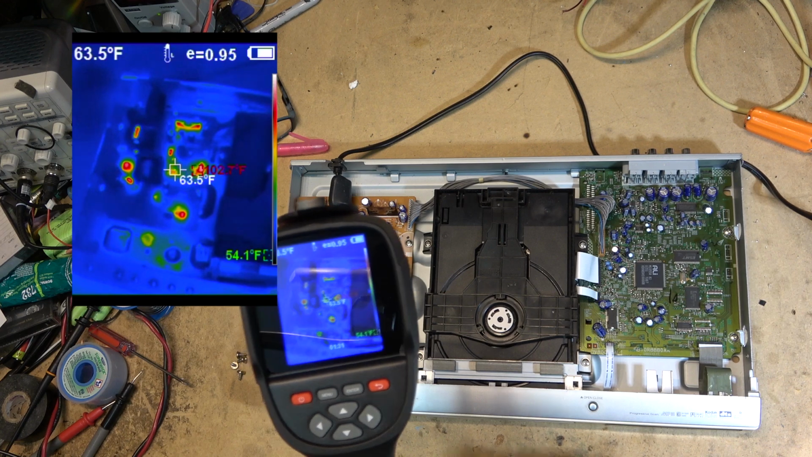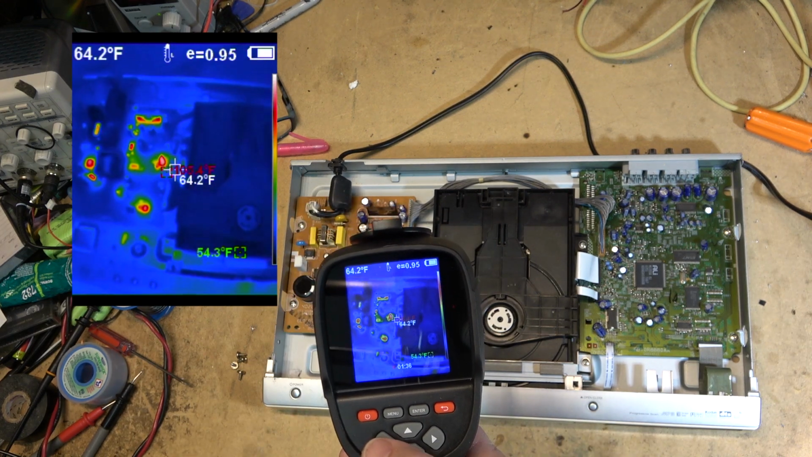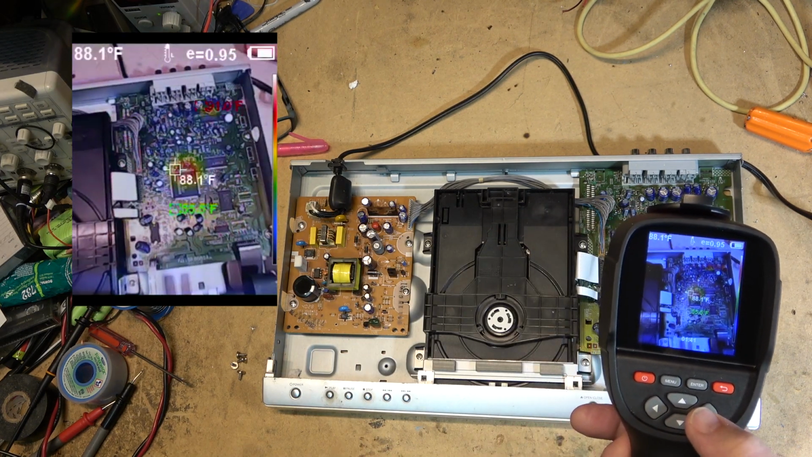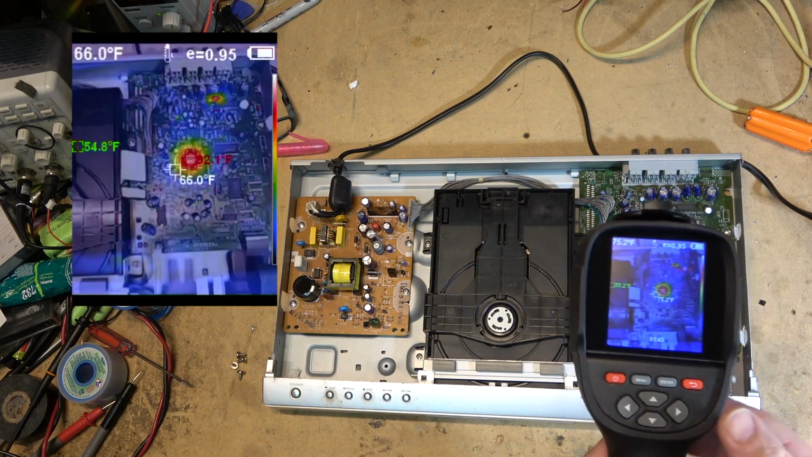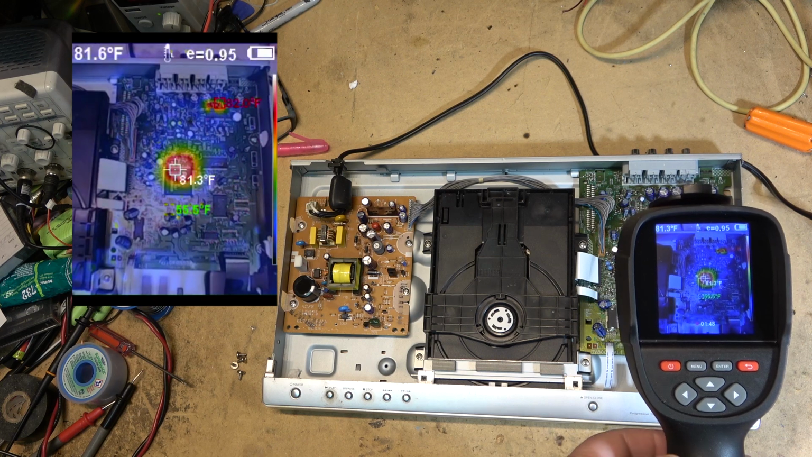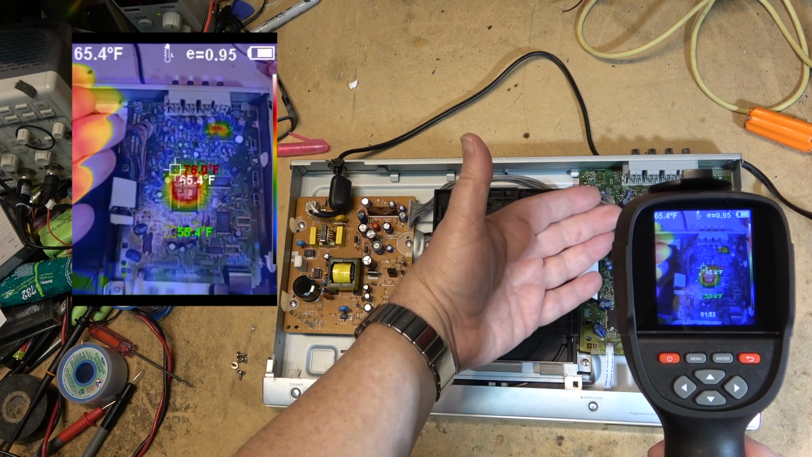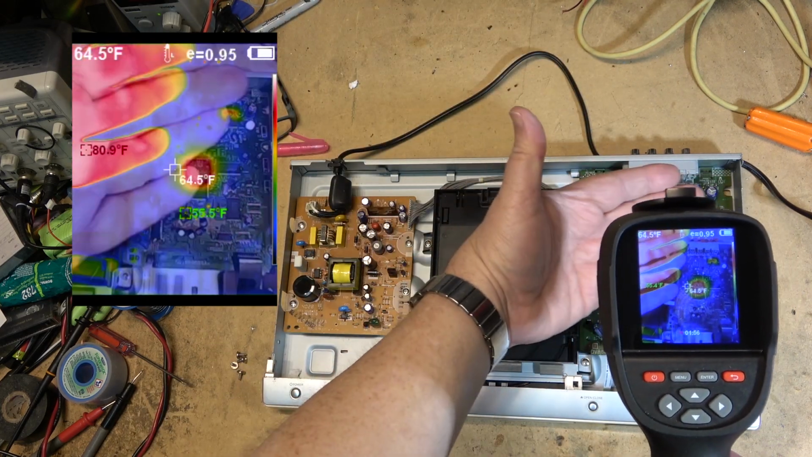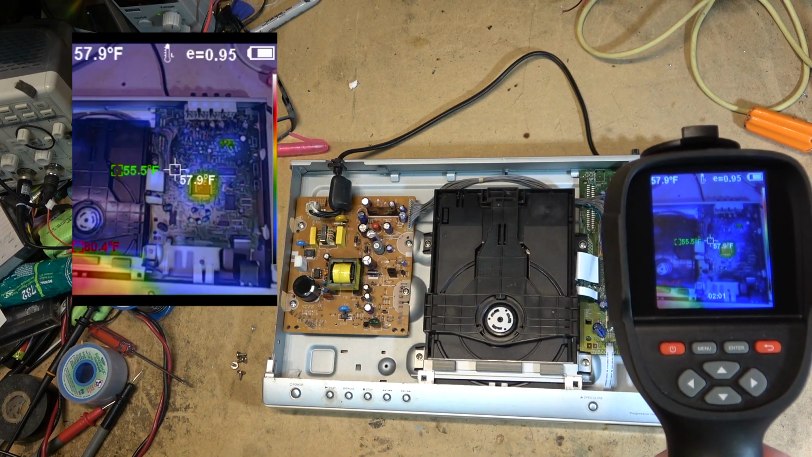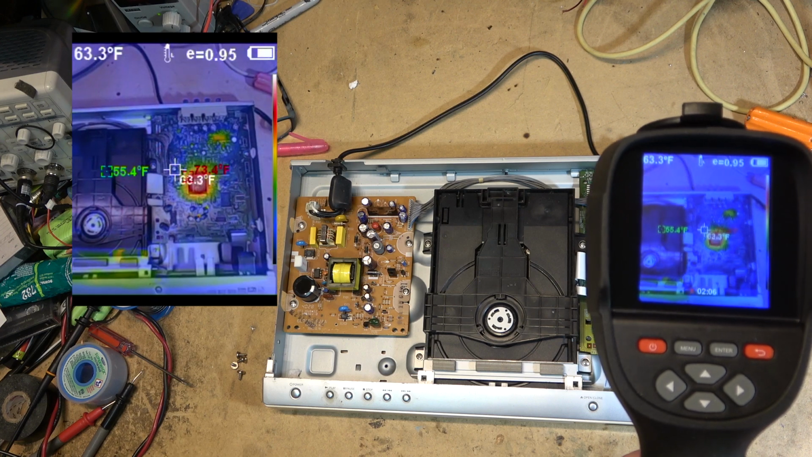If we go over to the power supply, you can see all the components in the power supply that are also heating up quite nicely. And if I superimpose, we can take a look at what parts are hot. Where's the heat? So if you're looking for something, there's the part that's hot right there, or thereabouts. I haven't calibrated it. When you calibrate it, it's based on the distance, because when you're closer up, there's an offset between the lens. But right there you can see a nice overlay.